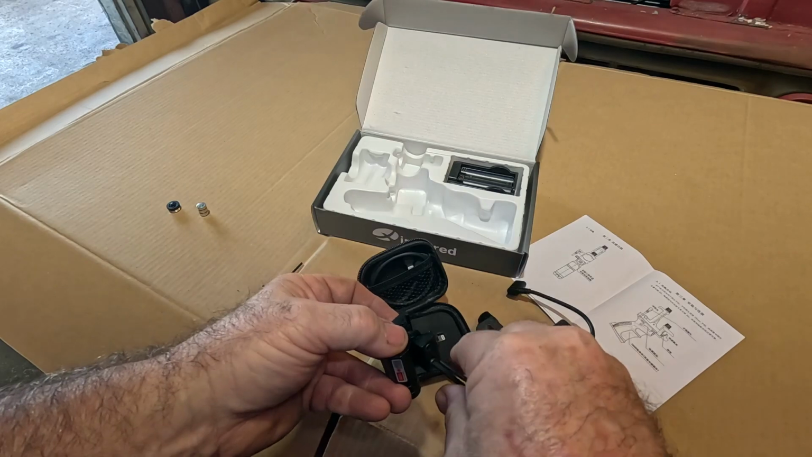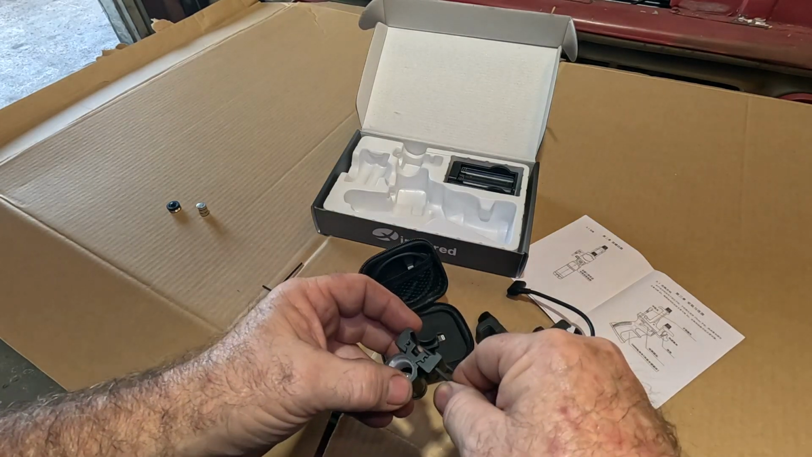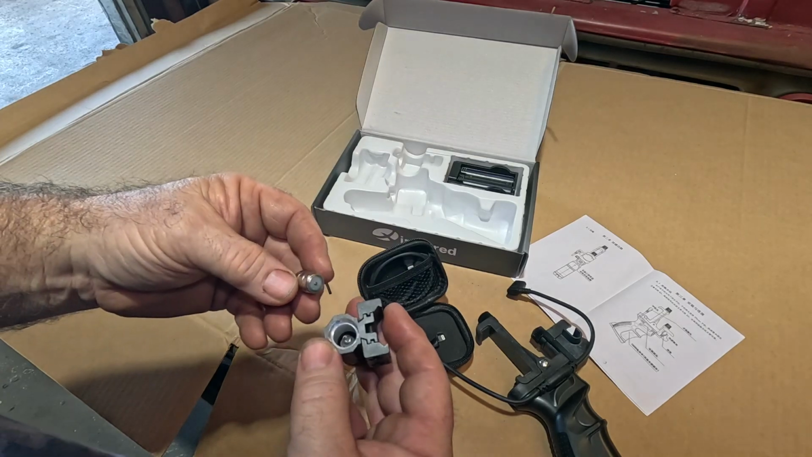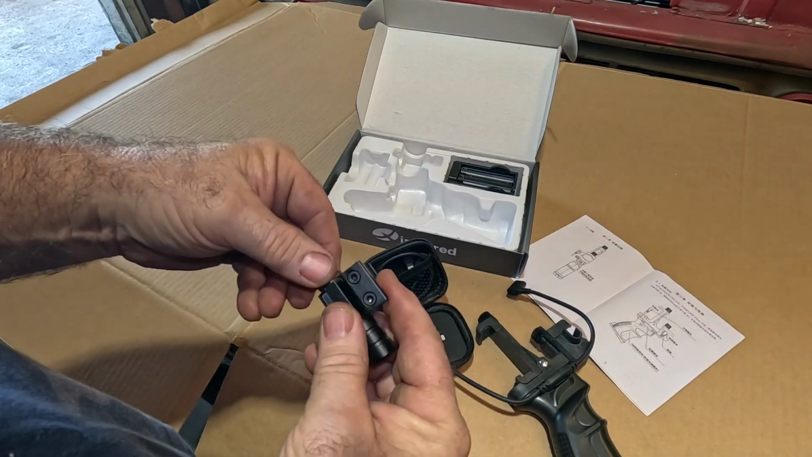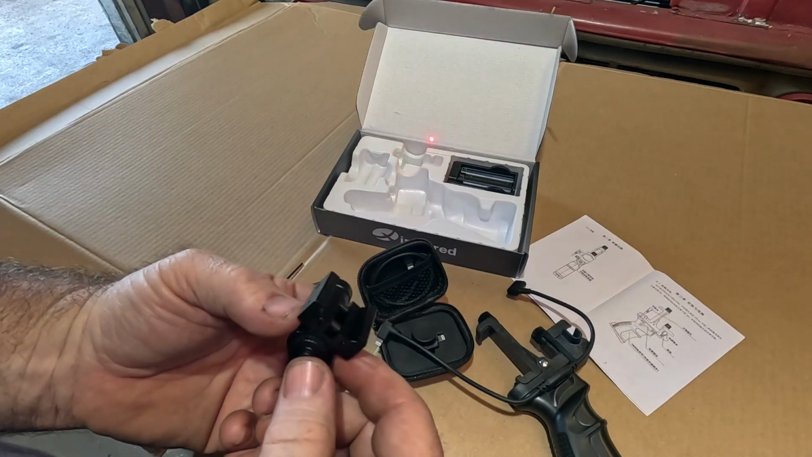If everything wasn't in Chinese, it'd be a lot easier for me to figure this stuff out, but it does come with the Allen keys. And this little pack of batteries, it looked like three separate batteries in a bag, but it's actually one battery. They've got a sleeve around them so that it locks them all together. Thread this little thumb screw in, and I'll see what it does. There it is. It's a laser.